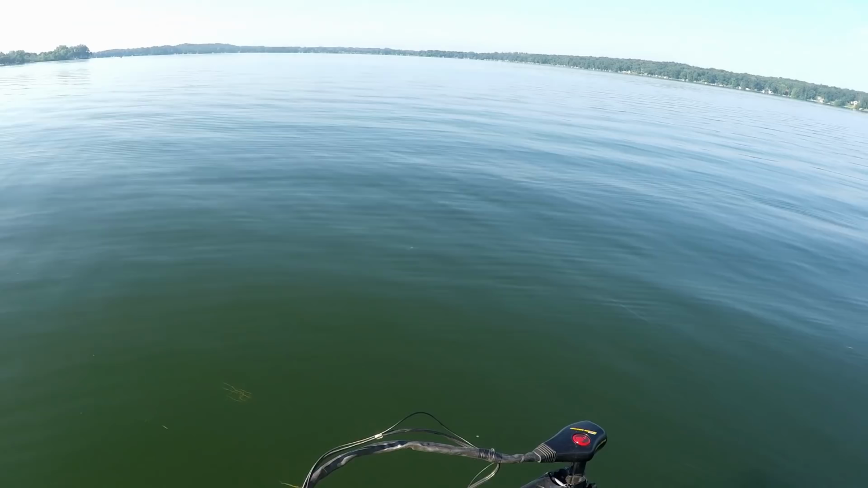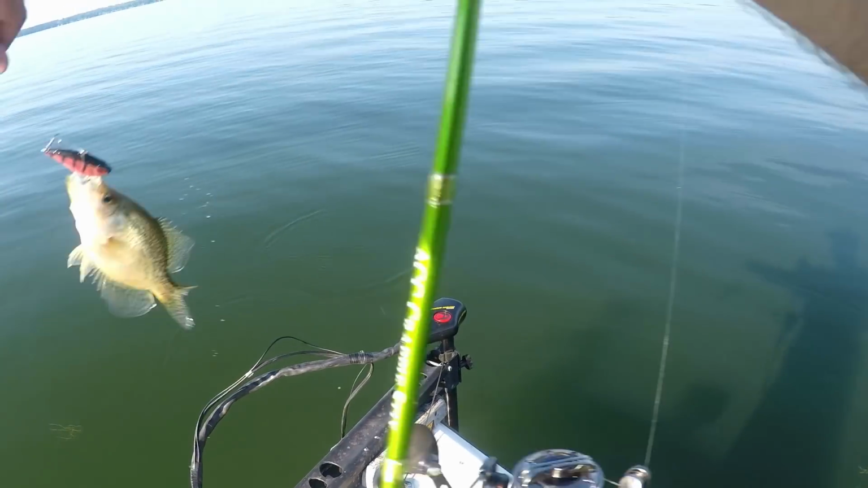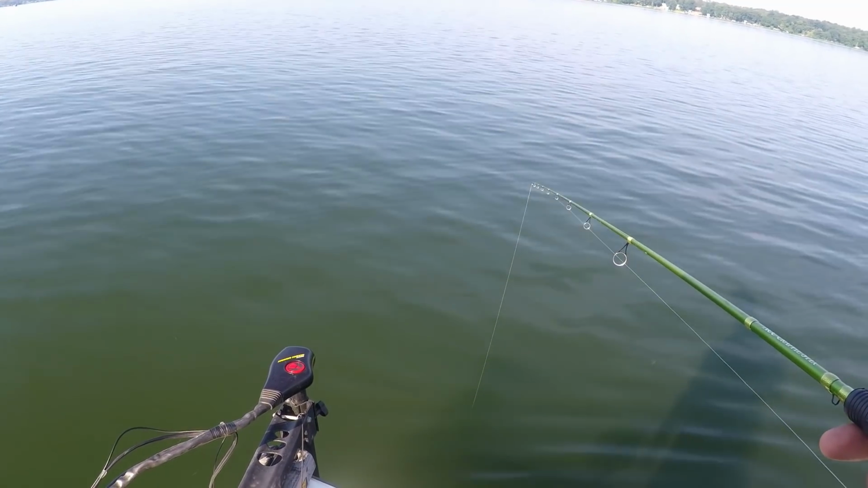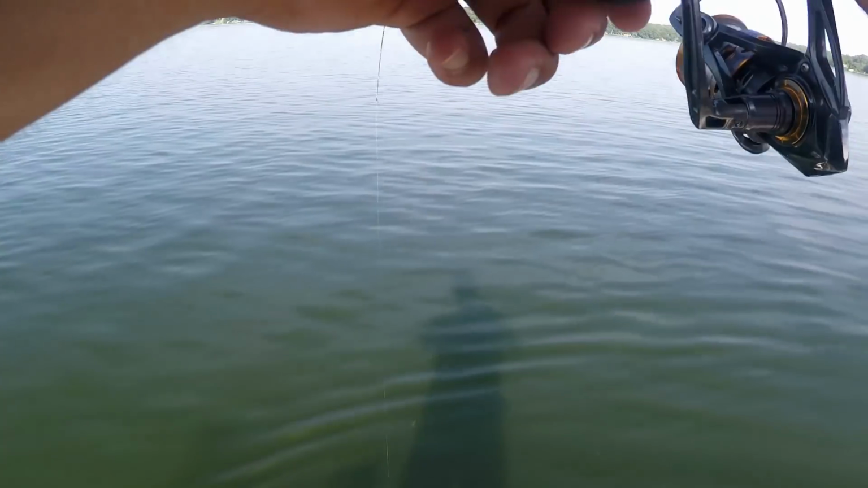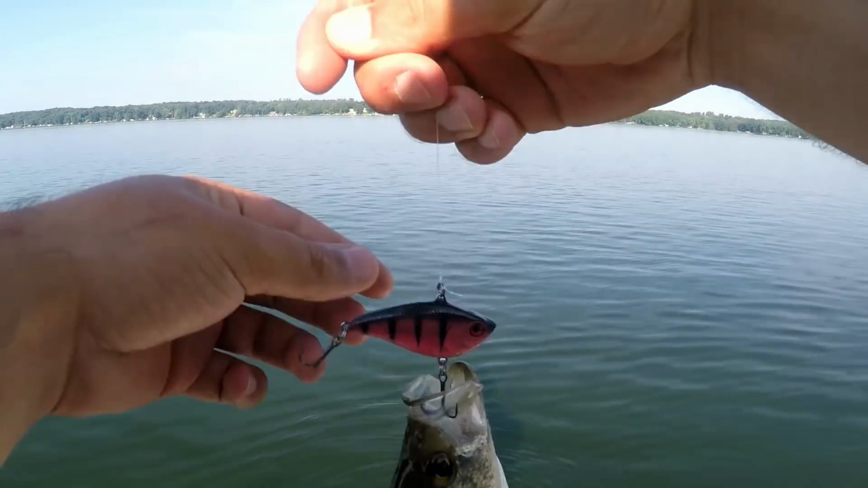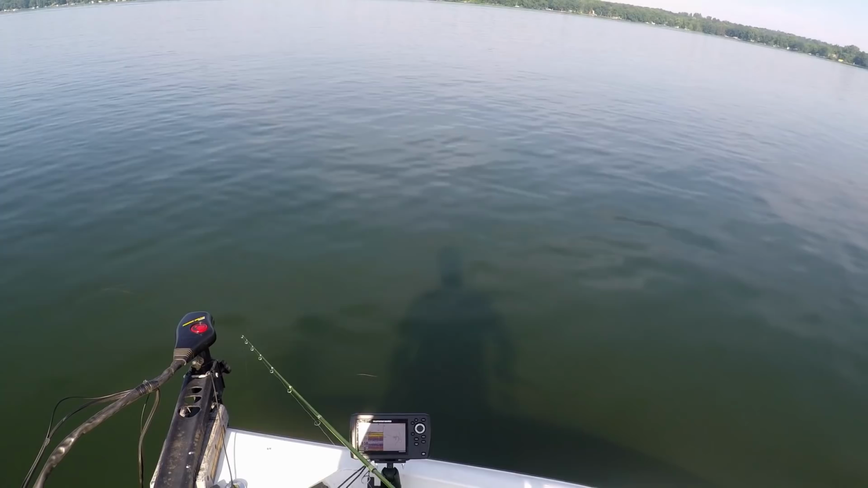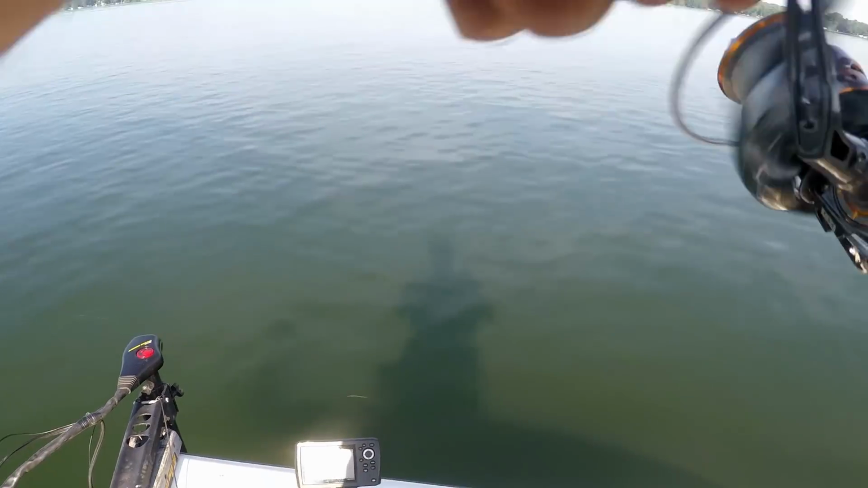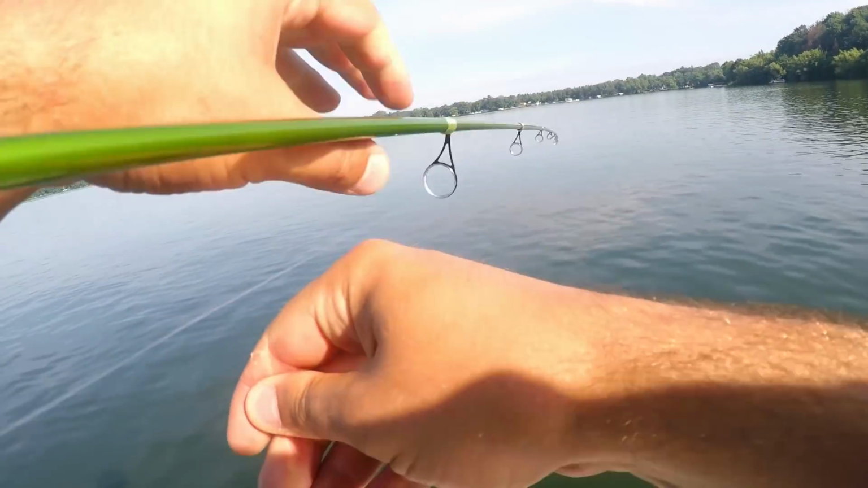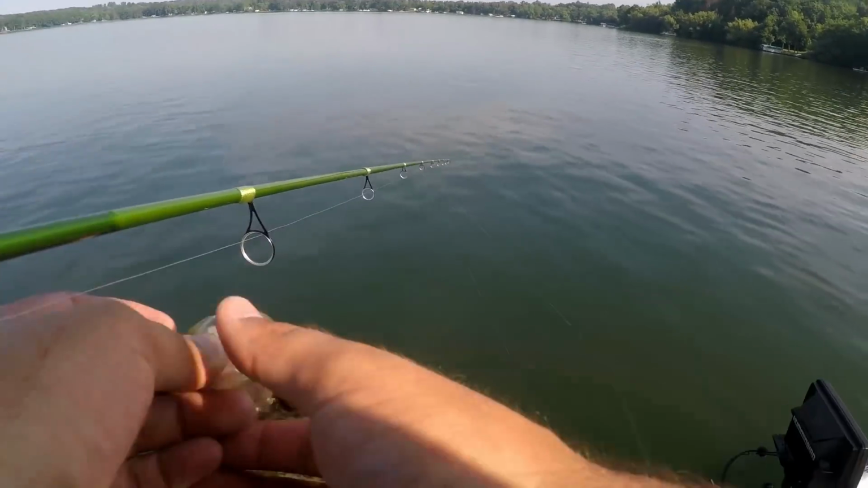Oh, there was a fish right there. I think I got him. Hit it right on the drop. All right, there's fish number 1, baby crappie. There he is. Right below the boat. Number 2, about time. Oh, there he is. Ooh, that's a little better one right there. Number 3.